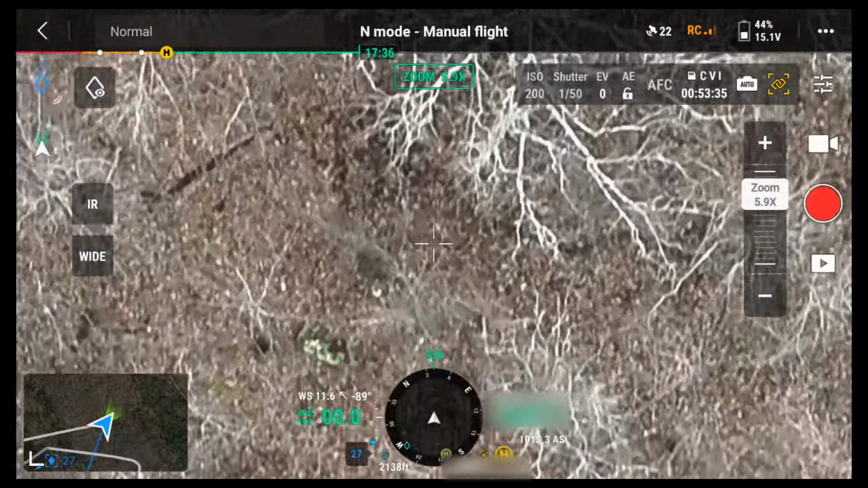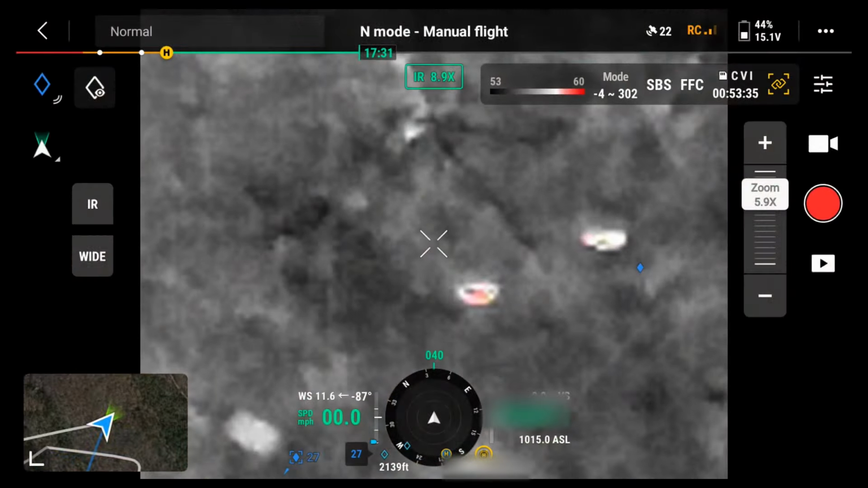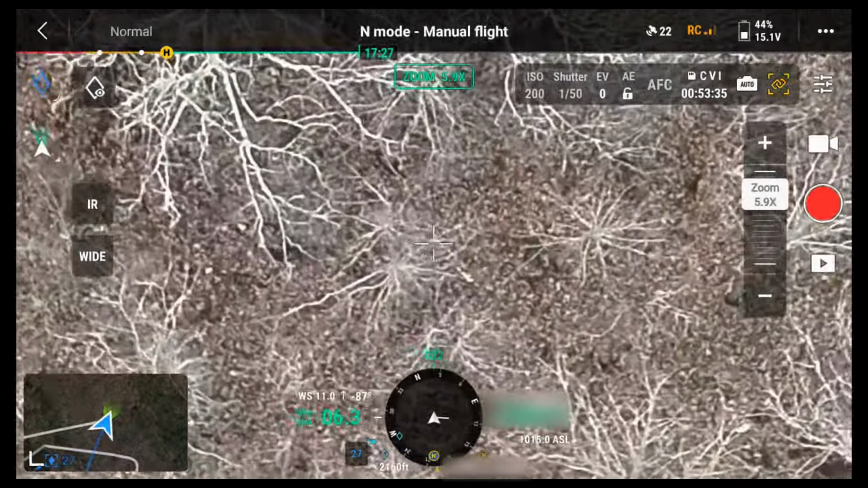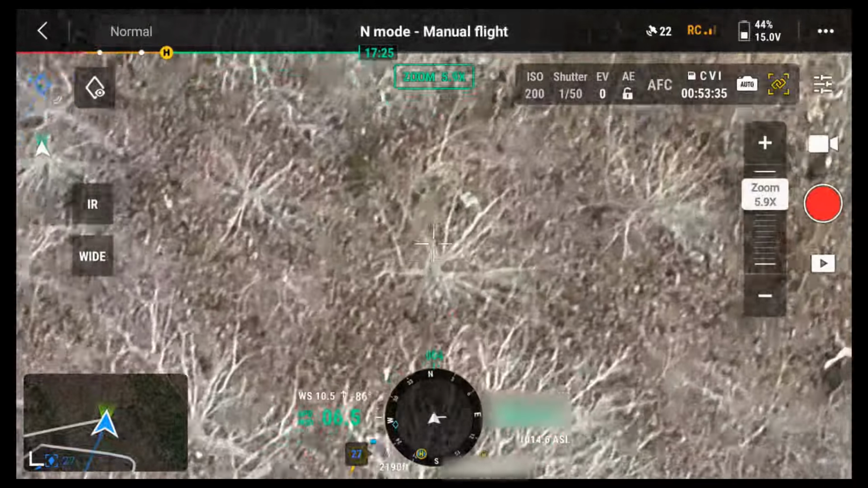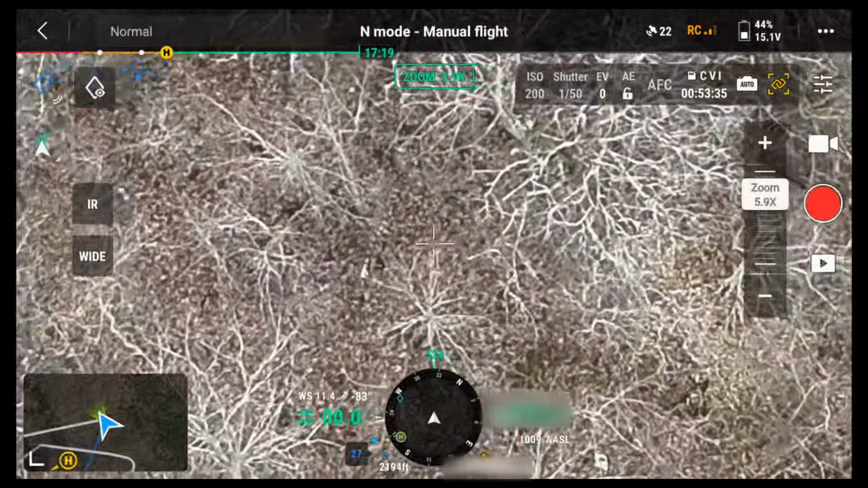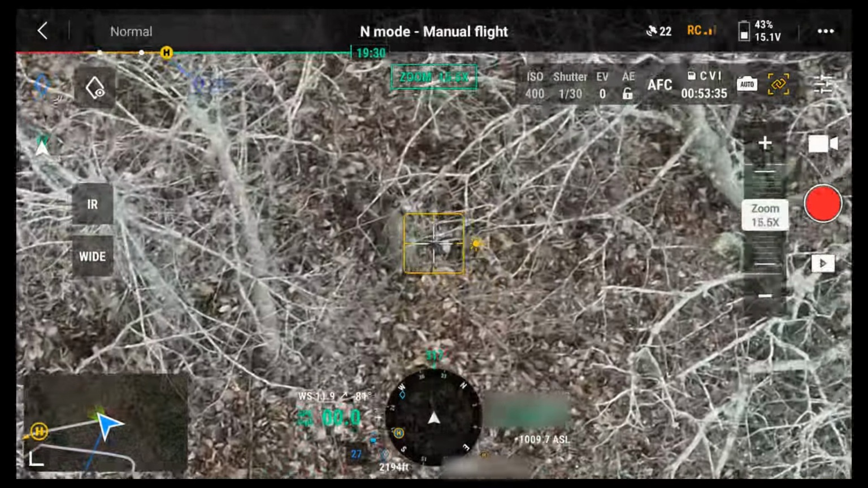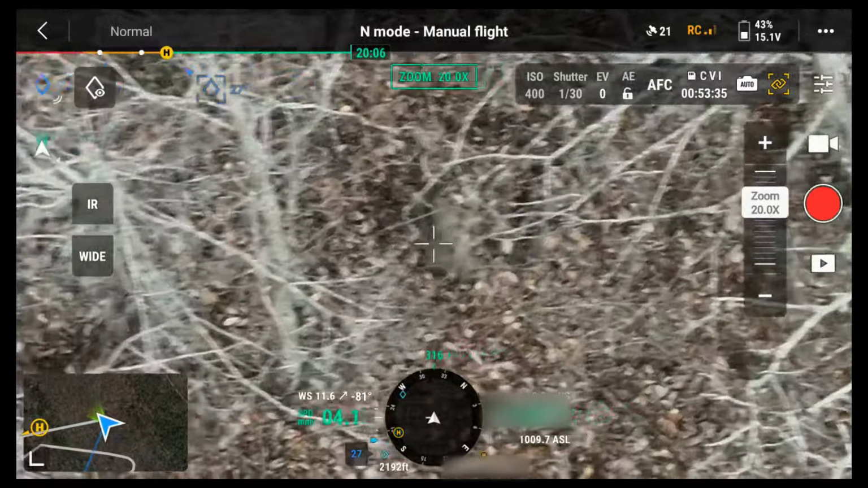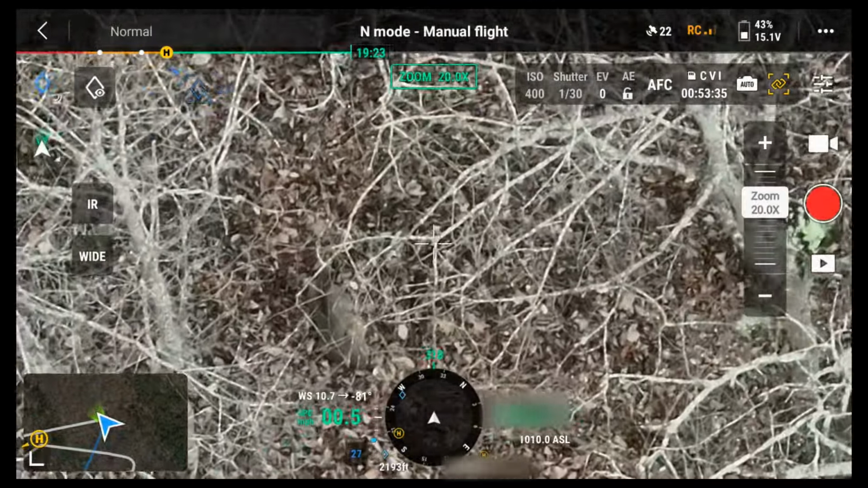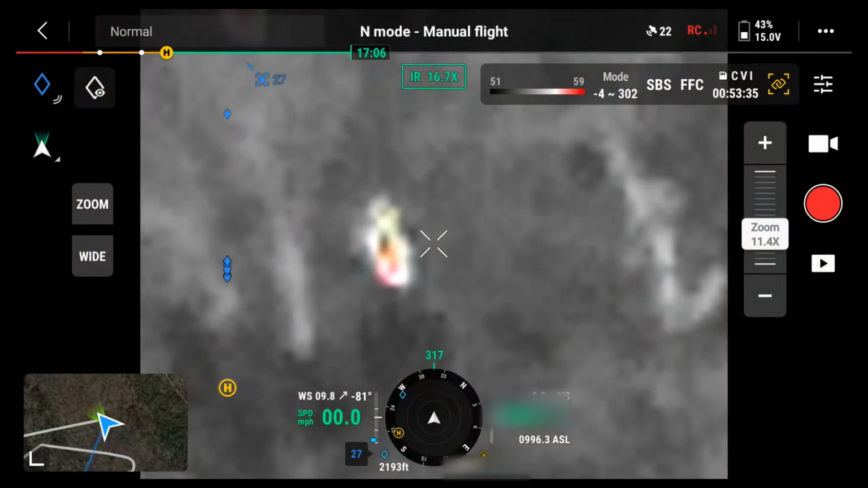So what is this? This is over in the way up at the top. And where are they? Maybe the bucks. Let's see here. Oh yeah, there's a buck. Hang on, this thing moves around. Let's see where I'm at here real quick.